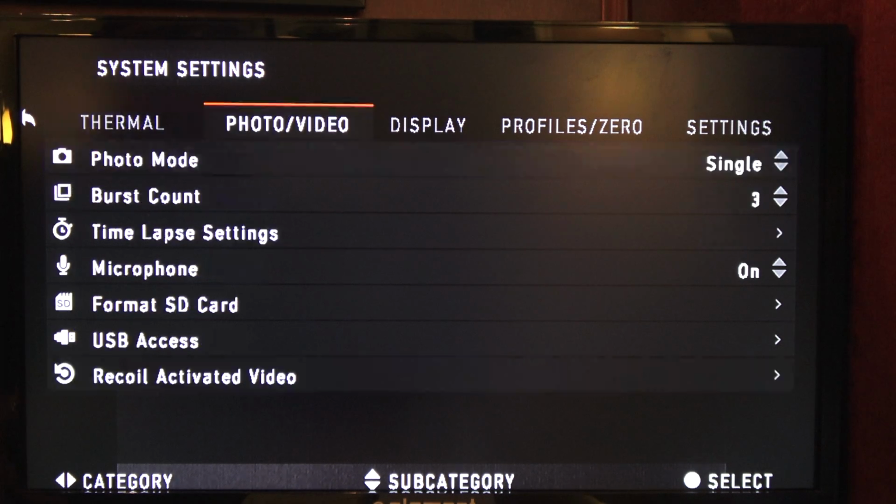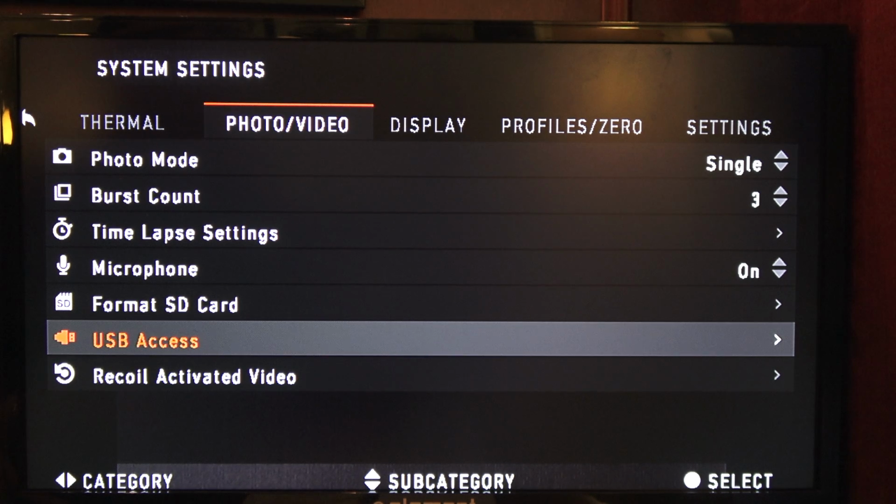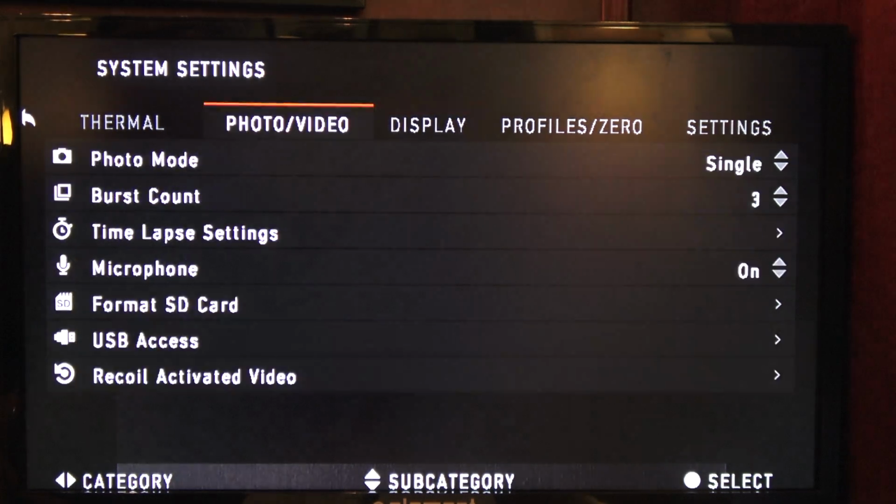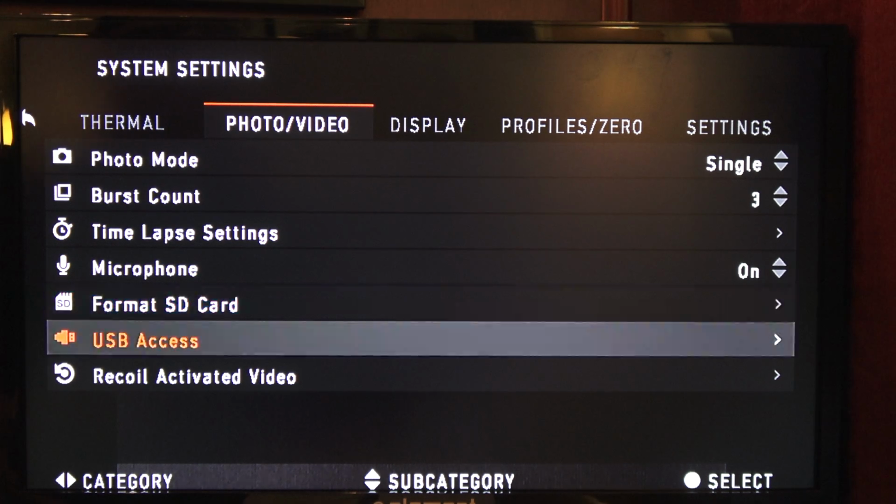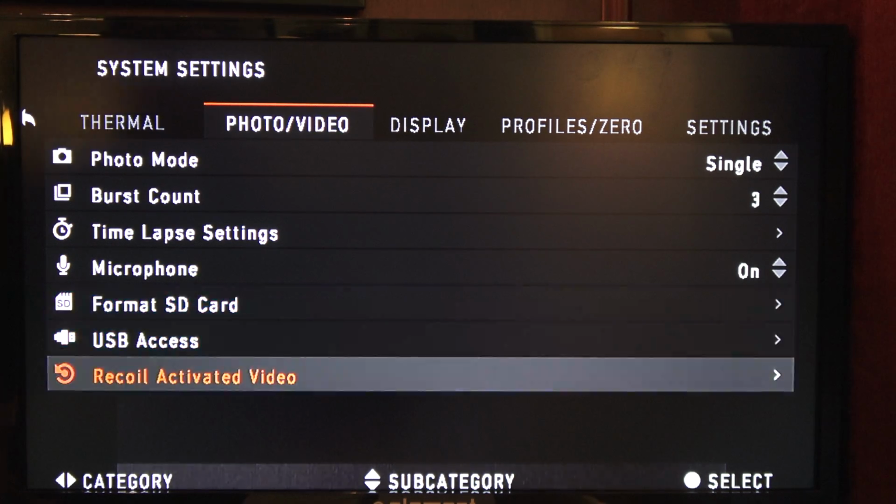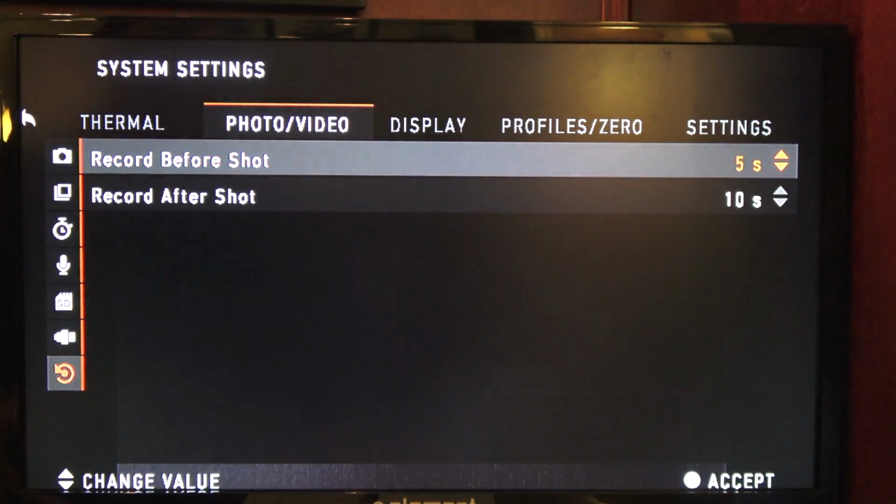USB access. Right arrow to go over. Oops, that's if we have a micro USB, which we do not. Recoil activated video settings. All right, so record before the shot.